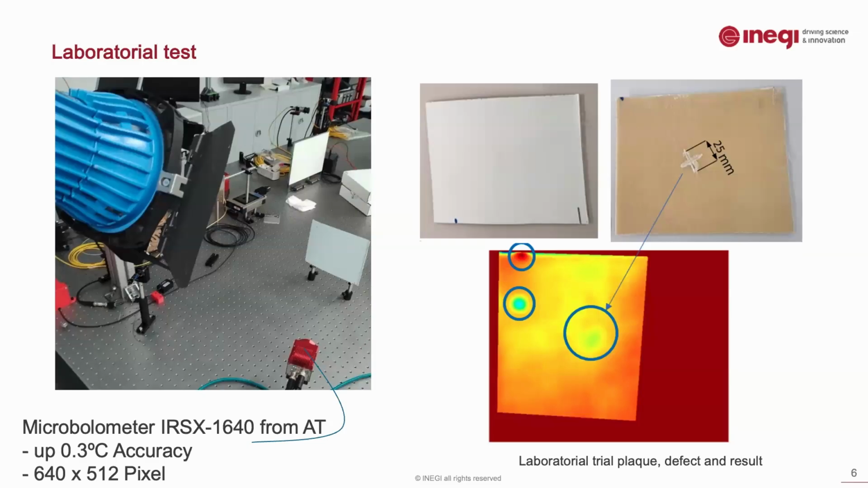So first, we tried to recreate what was available in the literature in our laboratory setup, using these small parts of decommissioned blades, creating small defects with 0.5 millimeters of depth. We didn't use the sunlight, we used a lighting system, and by performing this subtraction, we were able to see the defect quite clearly.